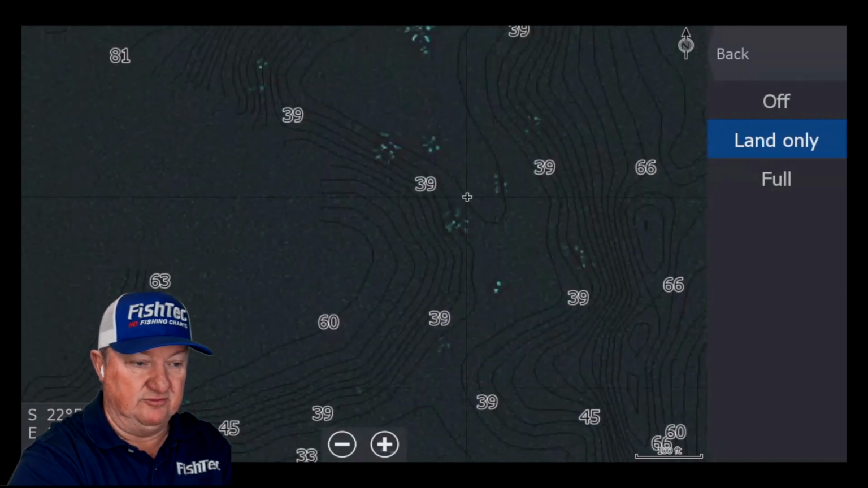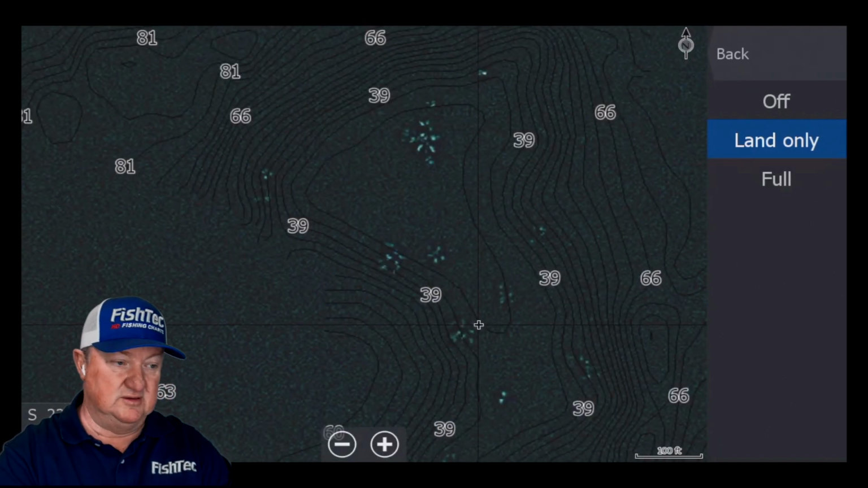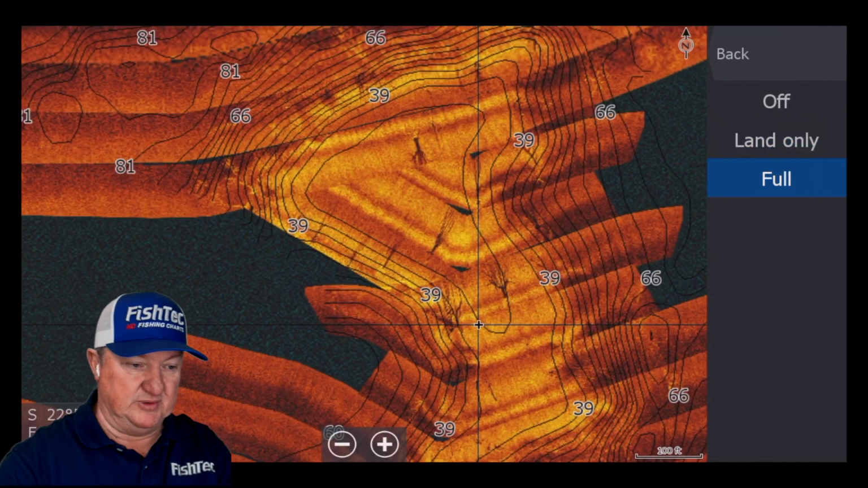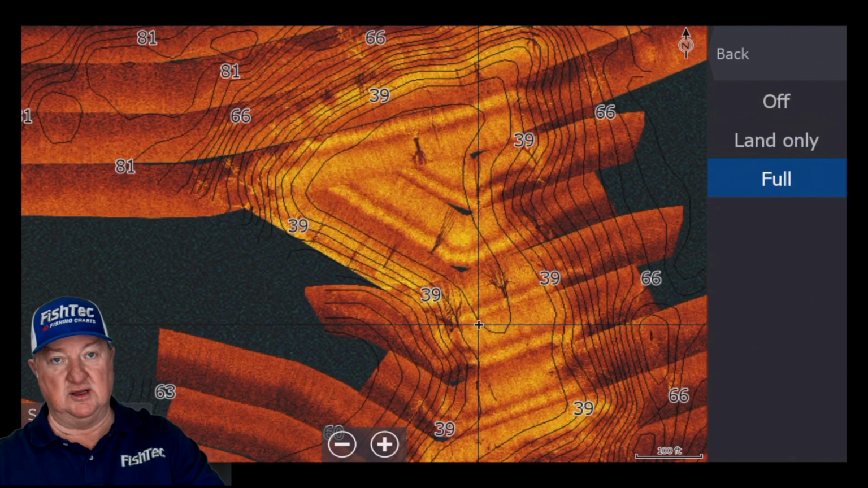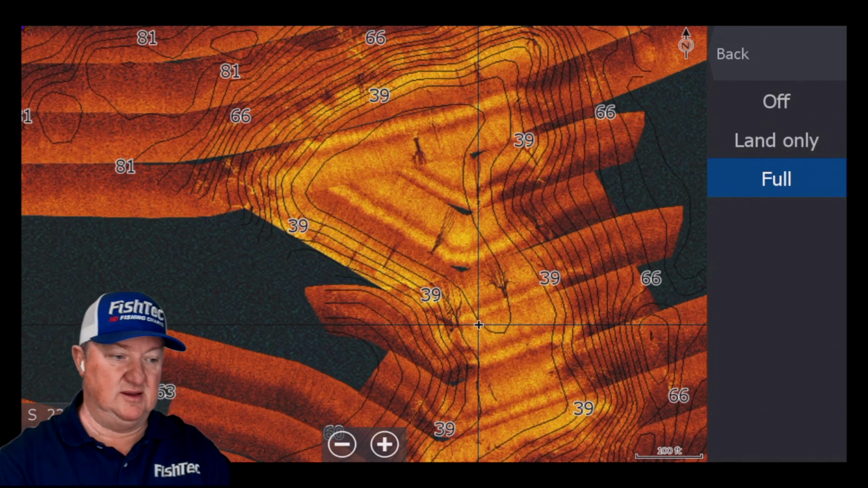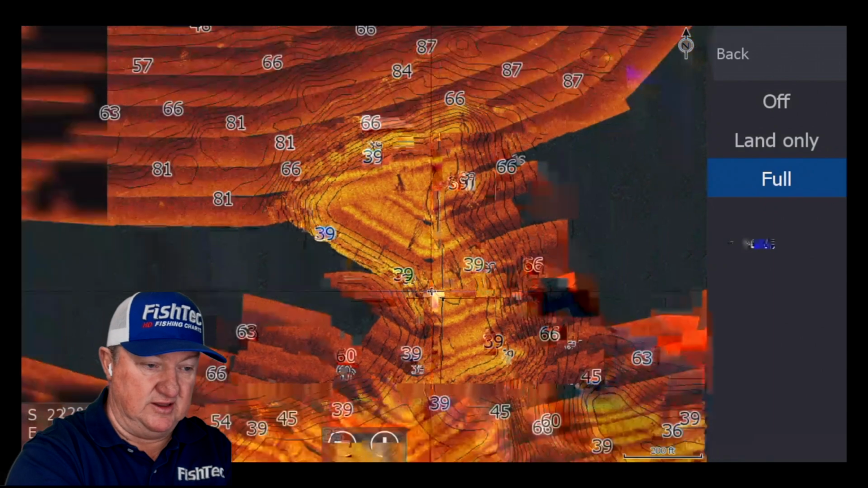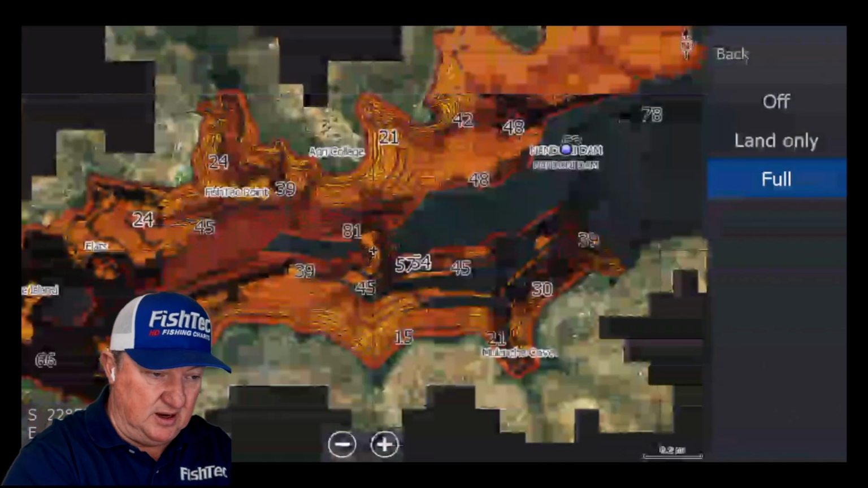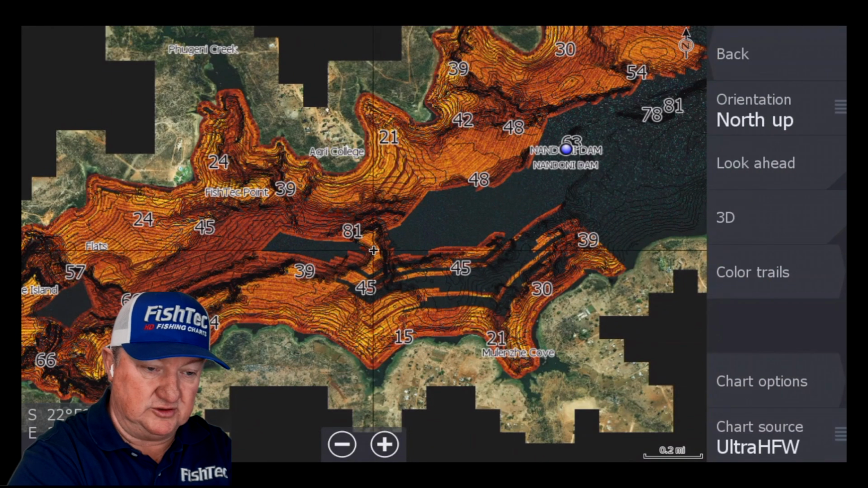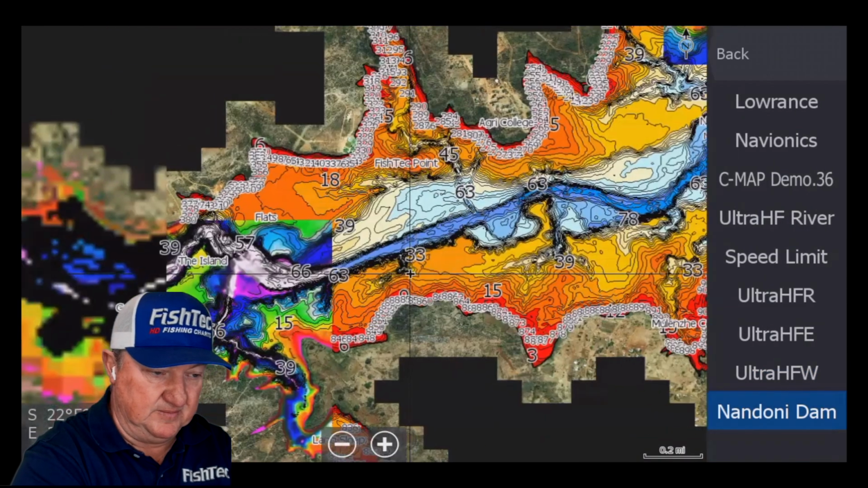Unfortunately, our satellite in South Africa isn't very high resolution, but between the high definition UltraHF side scan mosaic and the satellite, you can put a pretty good plan together. I was talking about the photos. Let's go back to the photos. To see the photos, you've got to use your Nandoni. Okay.